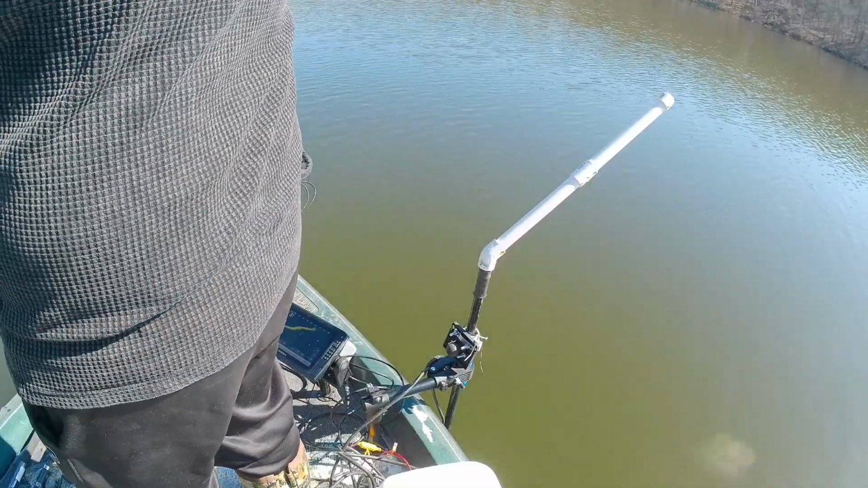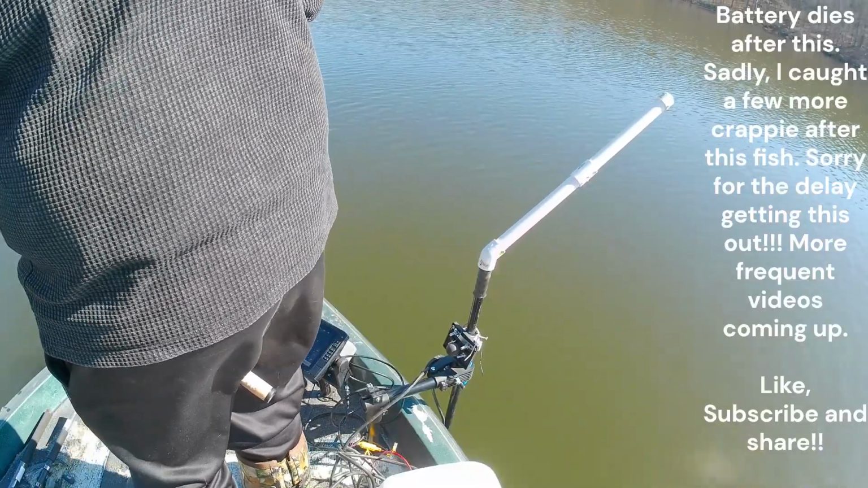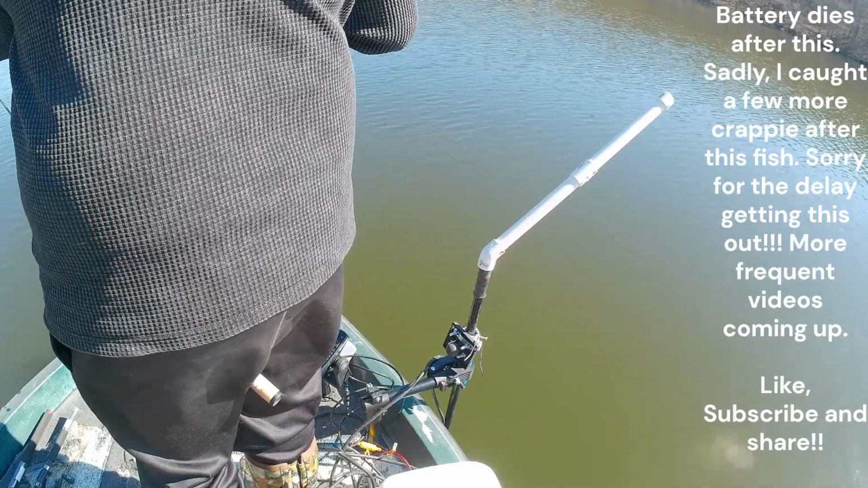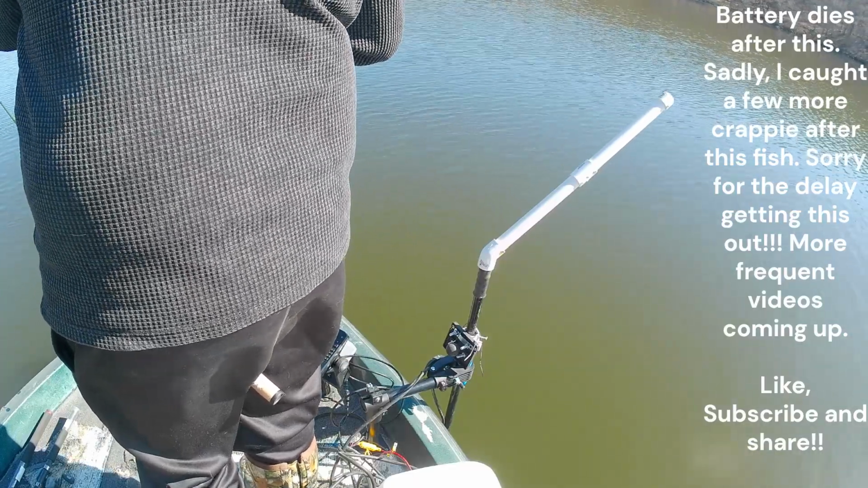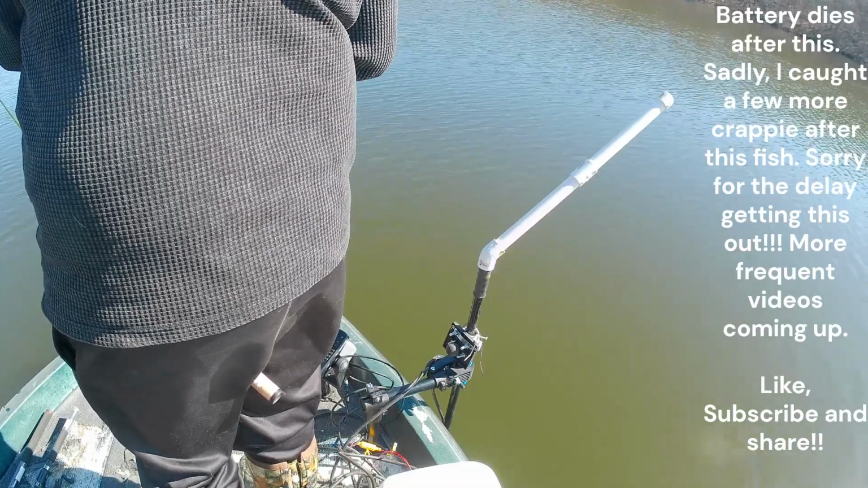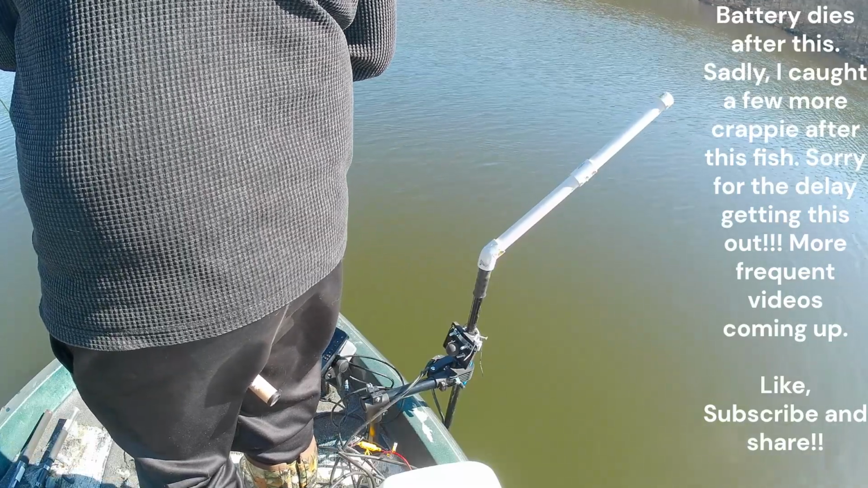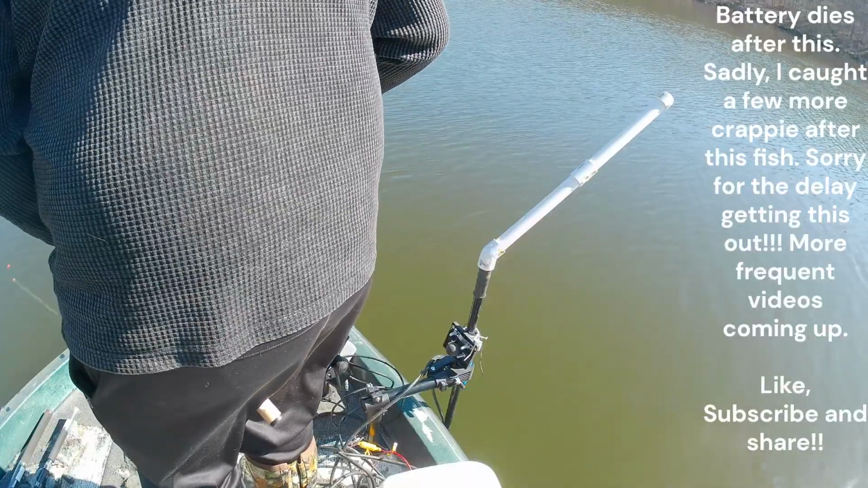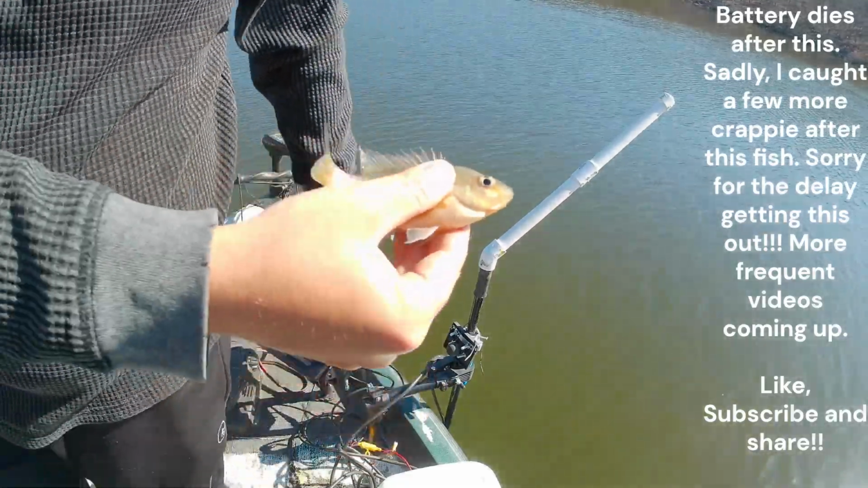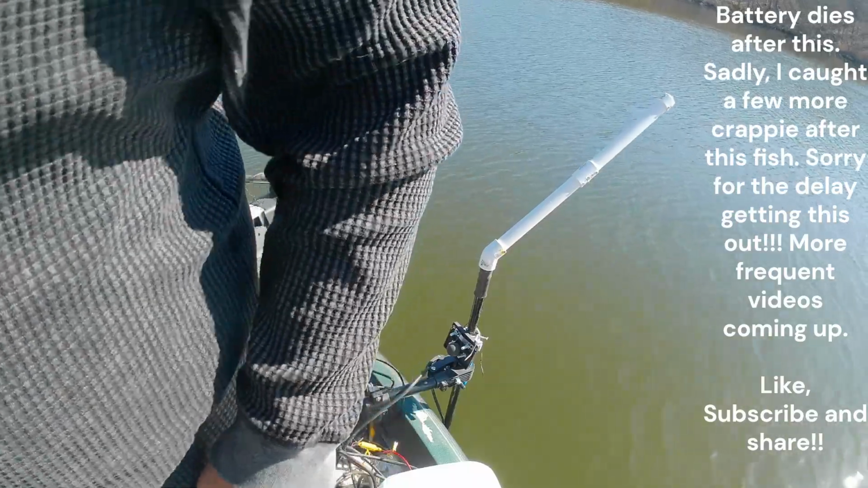Oh well, there's my little perch to keep and put in the fish tank. Little bitty perch to put in the fish tank. Oh shoot, I just flipped him in the battery box.